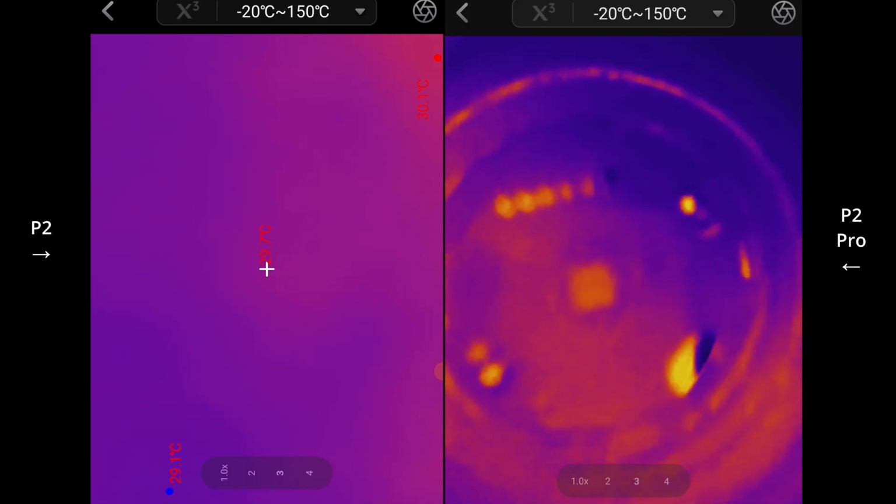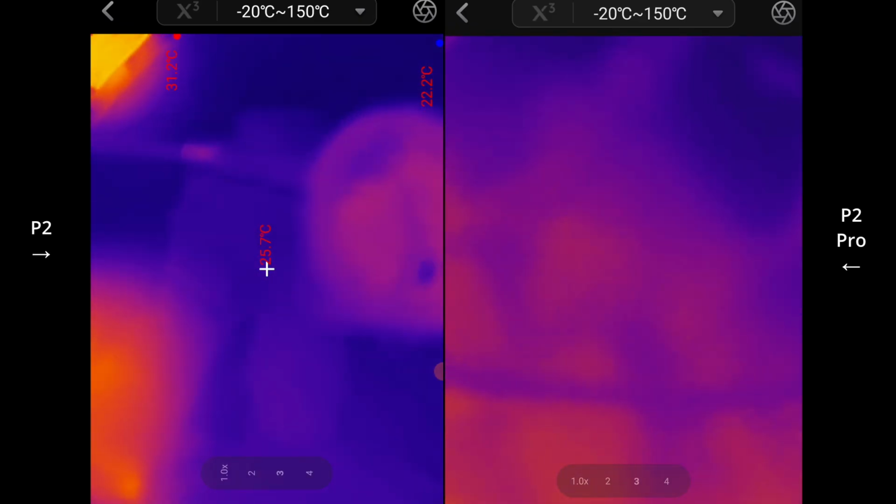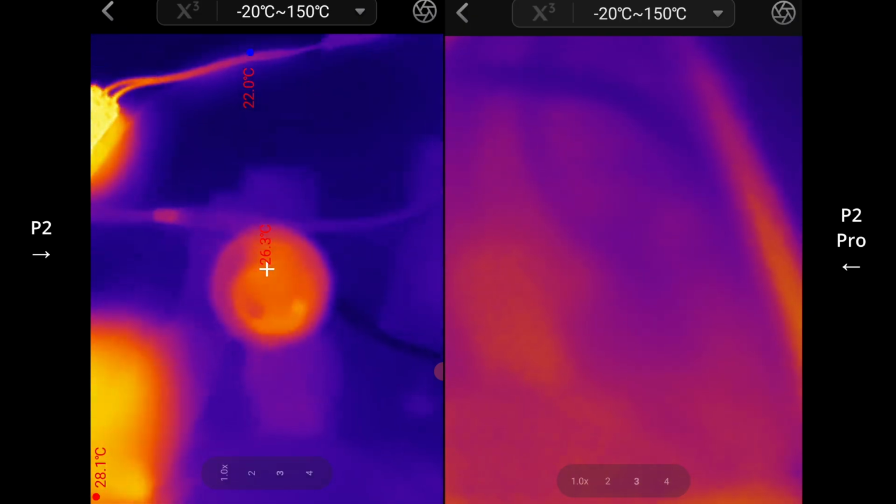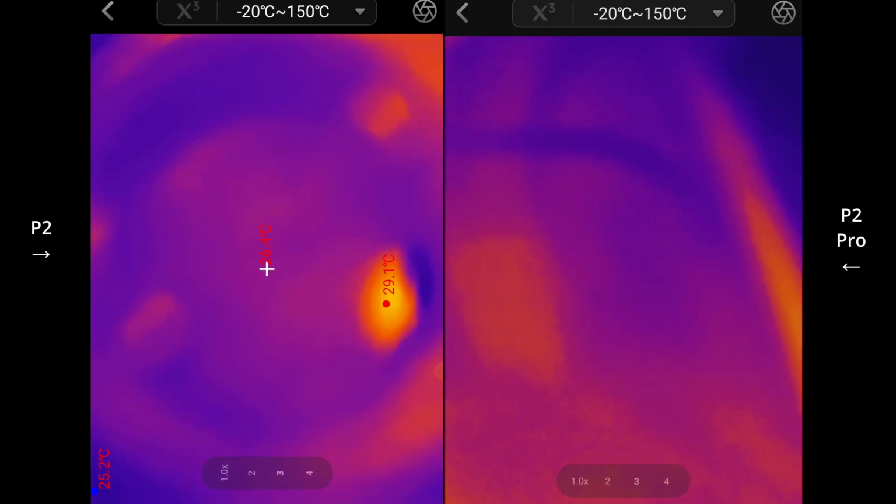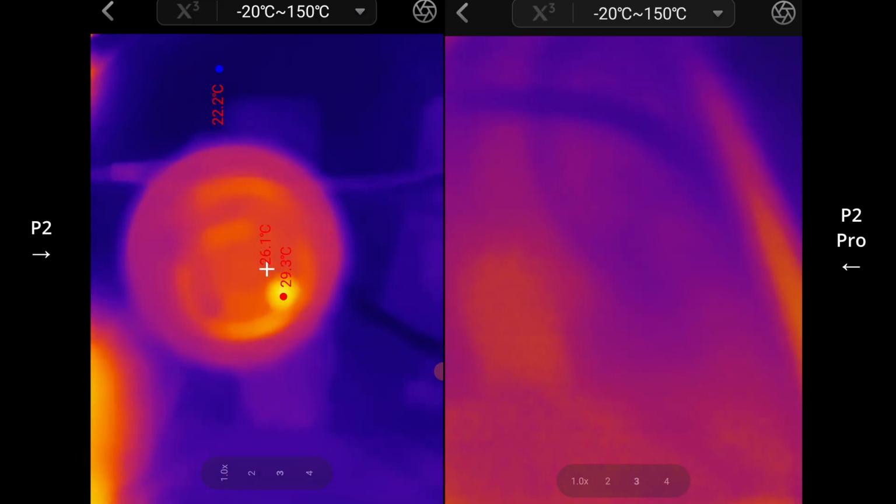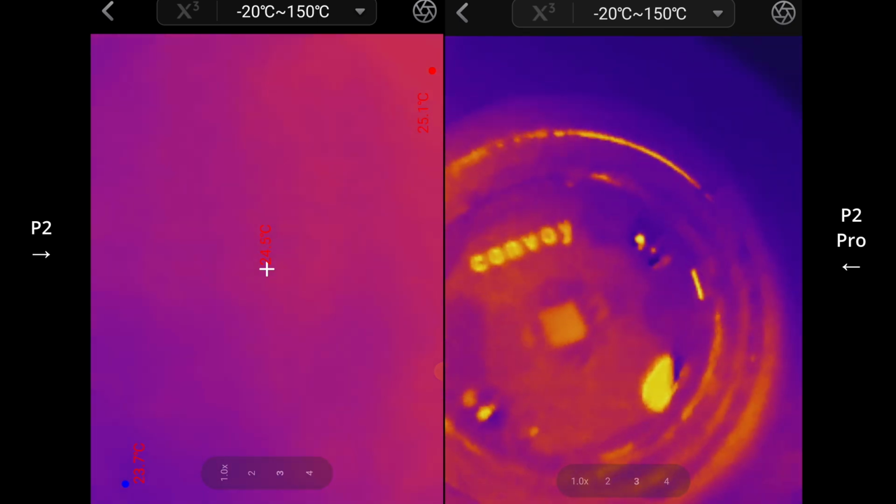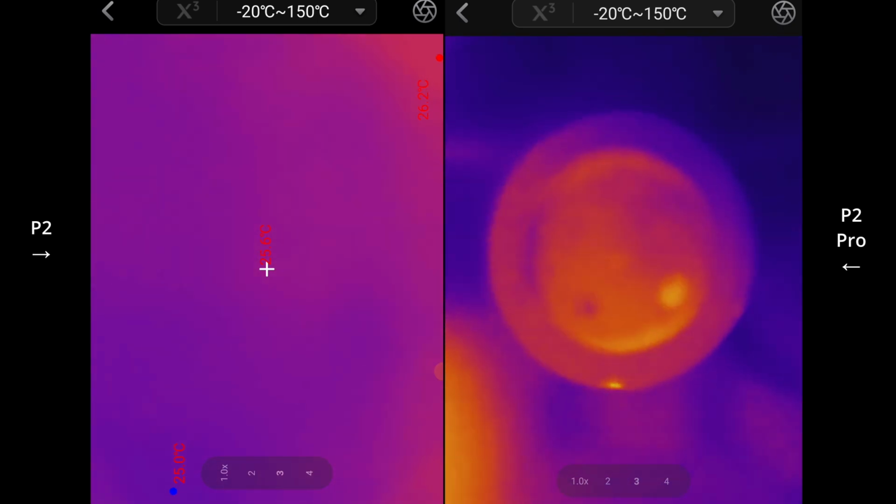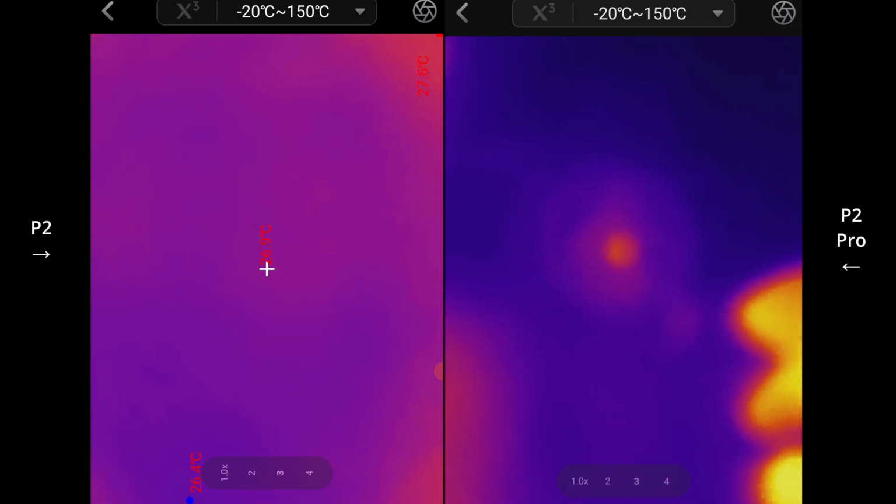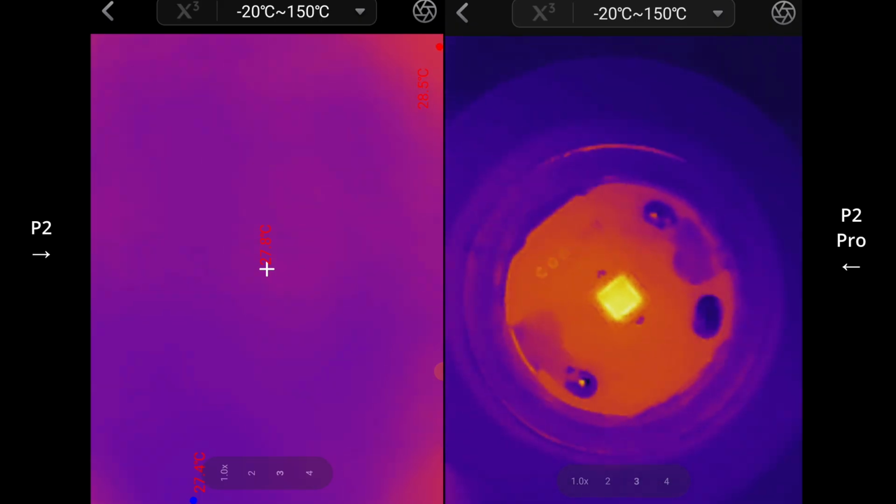So I'll show you what the P2 looks like. I mean, barely can tell what's going on at all. It's just not meant to focus on stuff that close up. Okay, so the LEDs start to warm up, but I'm gonna ramp this up a bit. Let's see if I can really get this going a bit hotter. Okay, here we go.